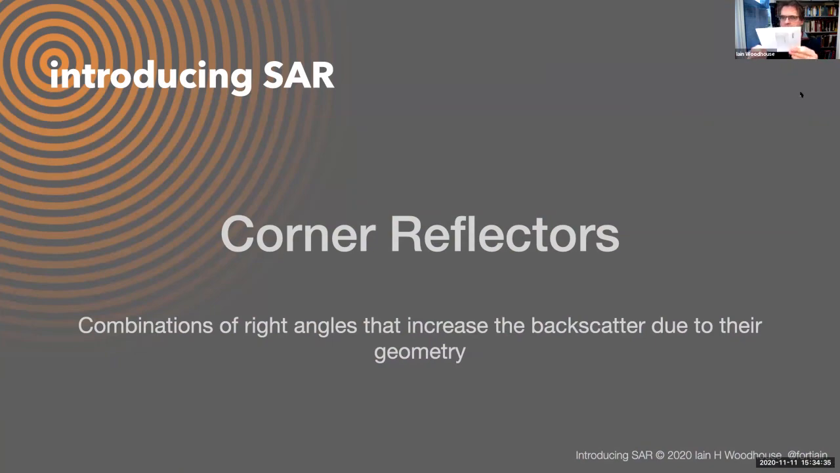So you've got a scatterer that's maybe in the vertical and one in the horizontal, or you might have multiple panels together that make a corner. I'm going to explain a little bit more about that. And then the other special scatterer is the Bragg scattering, which I'll show you some nice examples of.